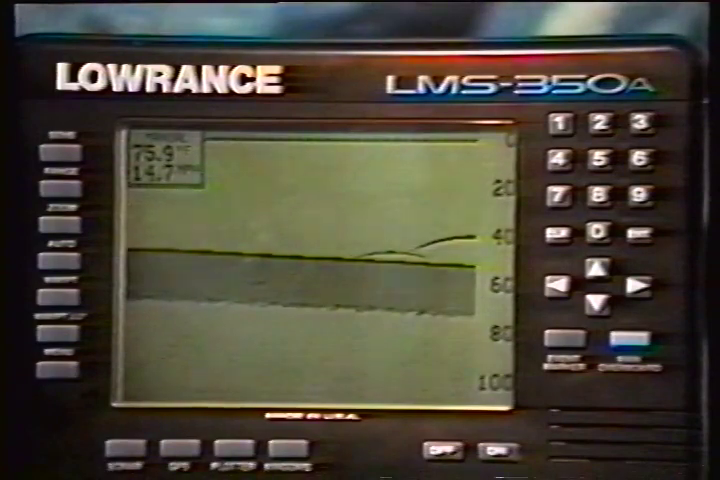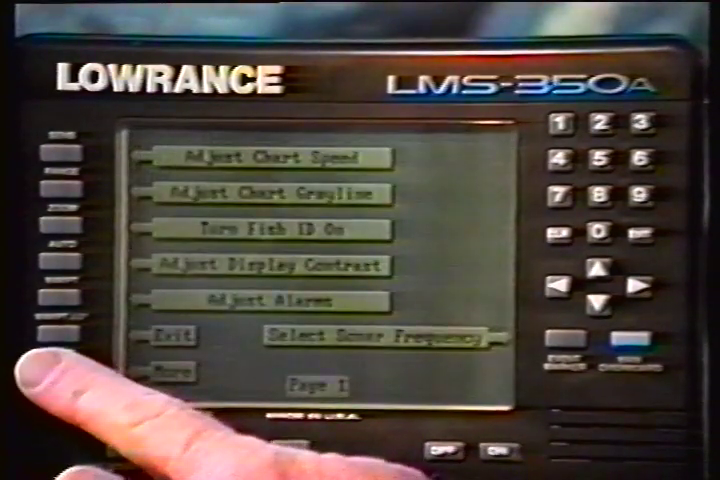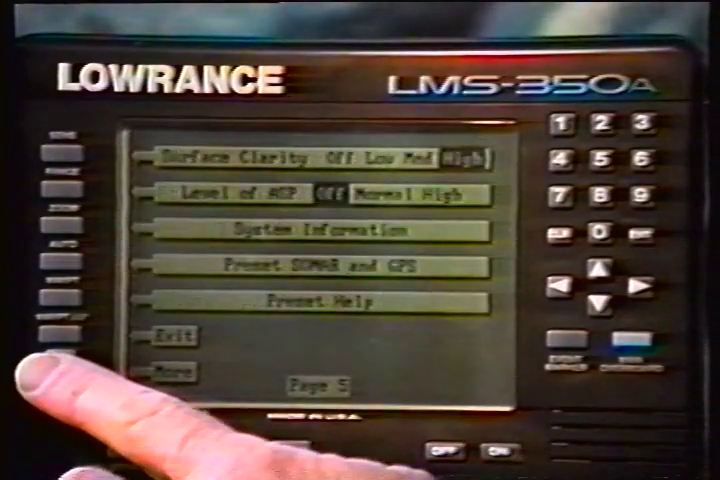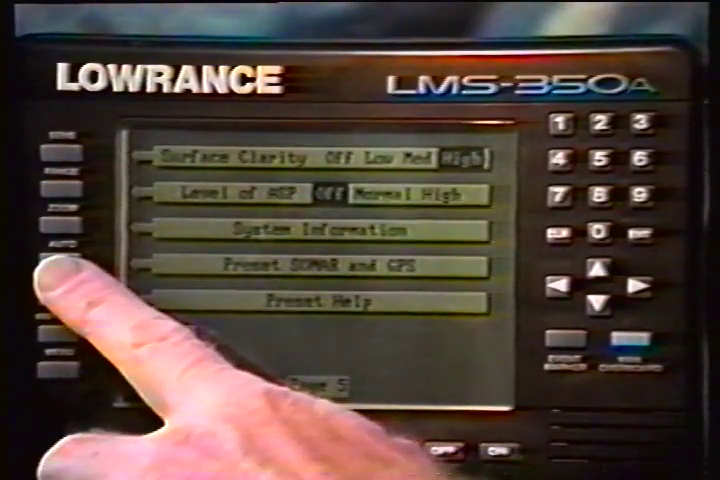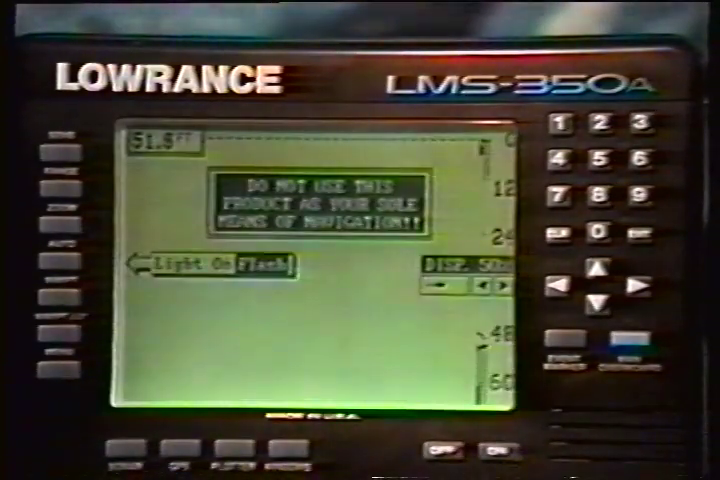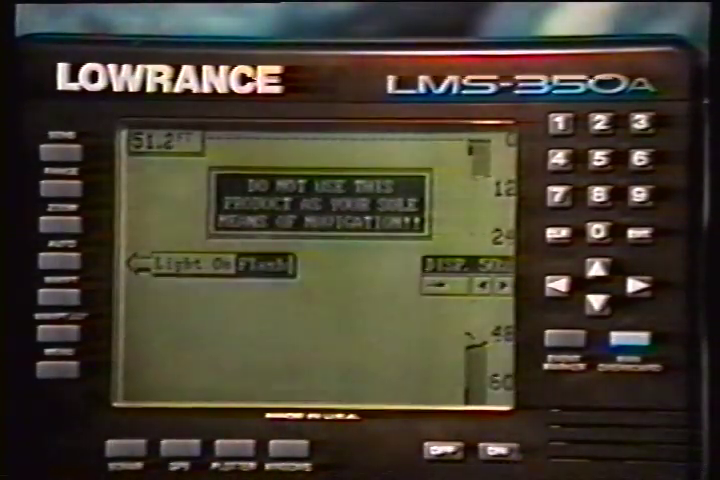To use this feature, press the menu key. Then press the key next to the More label until the fifth menu page appears. Next, press the key adjacent to the Preset Sonar and GPS label. The screen will clear and return to the sonar display with the factory settings.